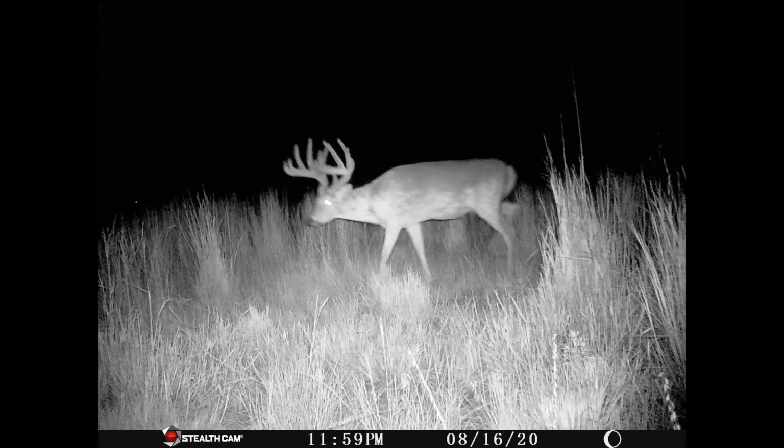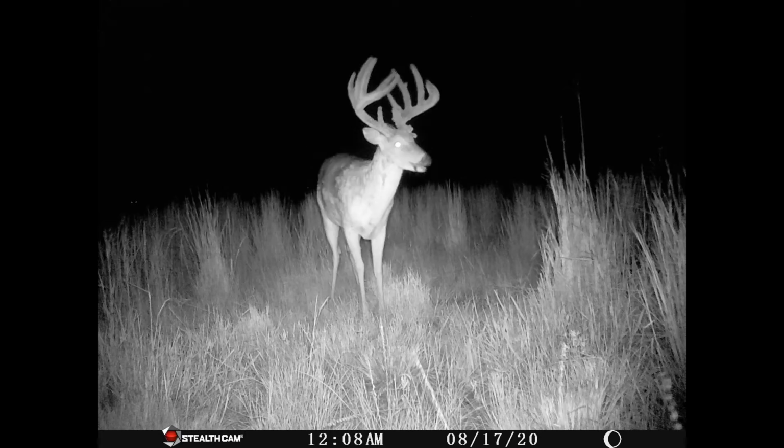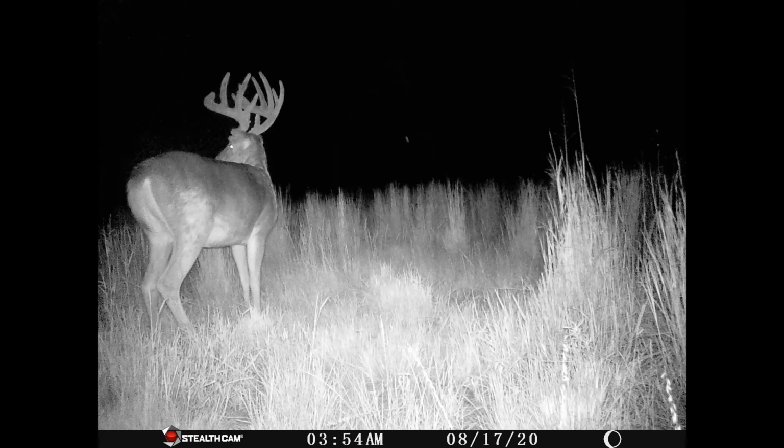This one is my big one. This is my unicorn. We're going to call him Tumbleweed, probably, because he looks like a tumbleweed as he's walking across. I mean, you could just look at all the character on him. He's got a drop tine. He's got kickers. I mean, crab claws on the ends. And he's just beefy. He's the biggest one that's out there we're trying to get. He comes in the most often, but it's always between midnight and 3 or 4 o'clock in the morning. He doesn't ever come in during the daylight.